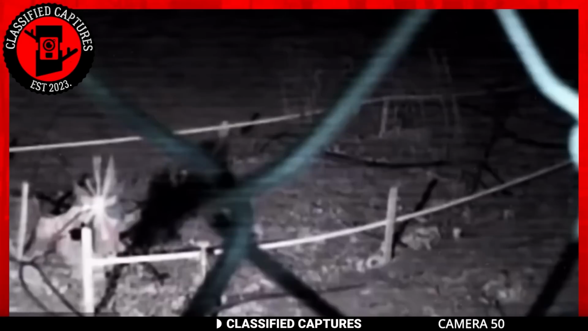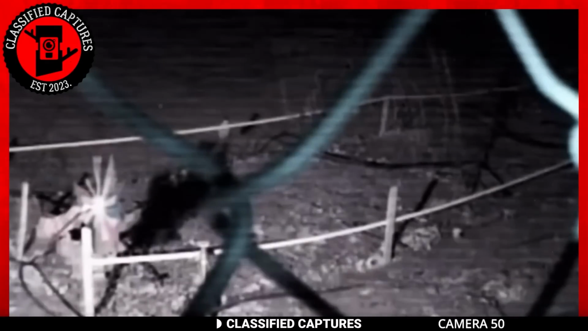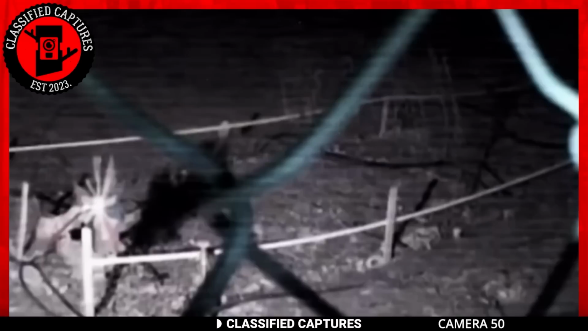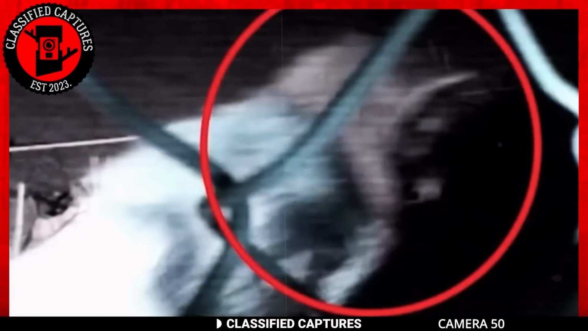Many think that that's the only explanation, and guess what? The owner of the trail cam footage is convinced too. What would you do if there was a possibility of a dangerous creature like a werewolf living around you? I don't know about you, but I know I would relocate without hesitation.